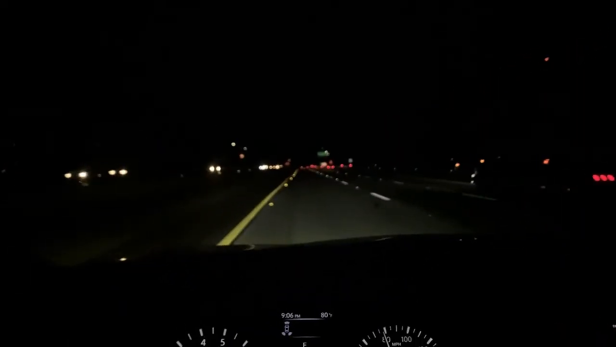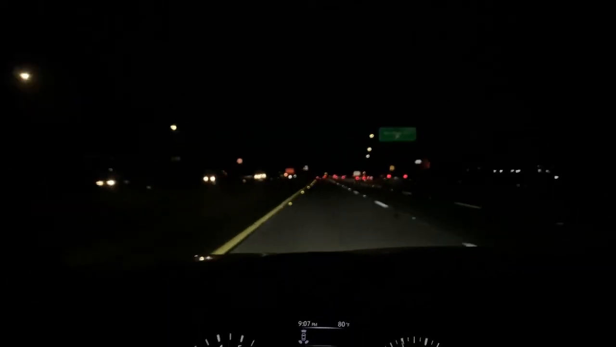I would recommend this. 40% is probably good. If I would do it again, maybe do 35%, but that's kind of pushing it. But yeah, depends on your taste.